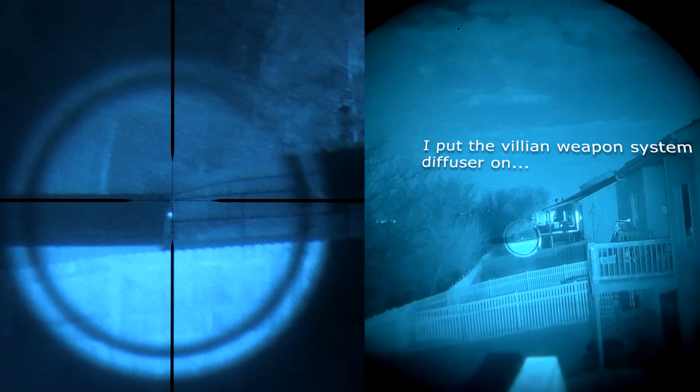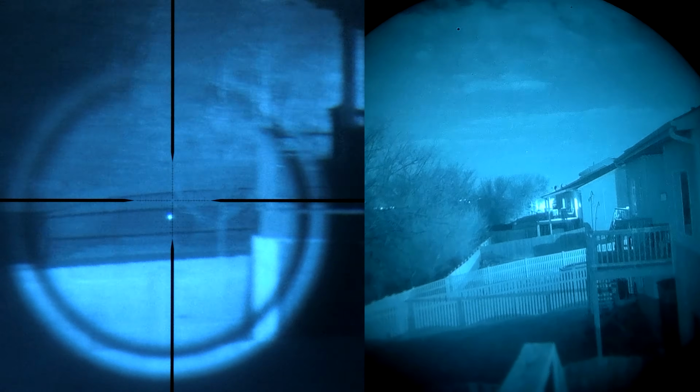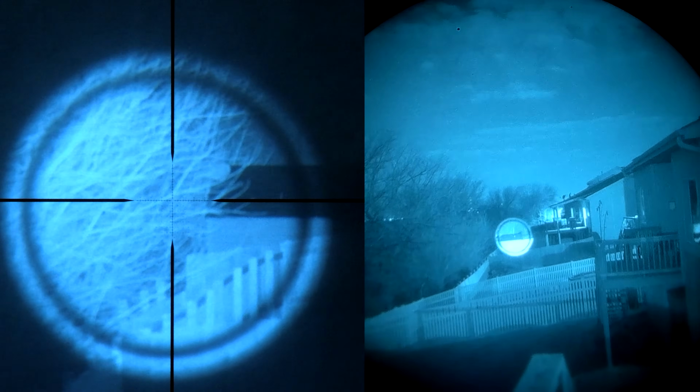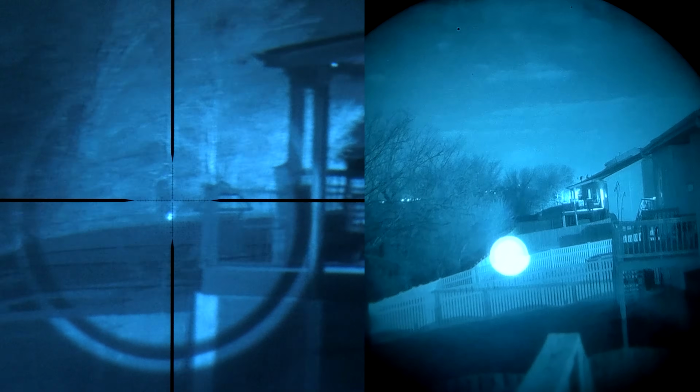Looking around too, you can kind of see the different details in the backyard. I can't see a whole lot with the 14s, where with the clip-on, I can see the fence. I can see some different lines back there. I can see these shingles on this roof. There's just way more detail to be seen, and I can make out a lot more things in the night.